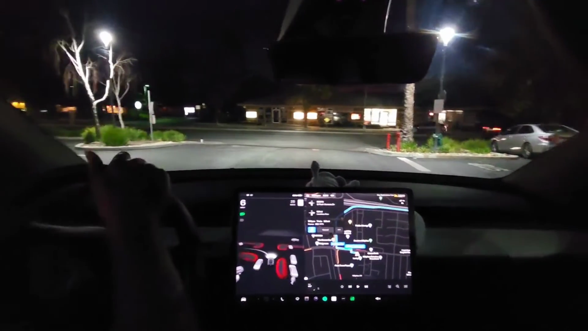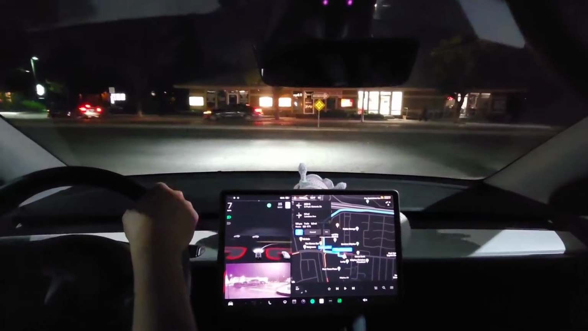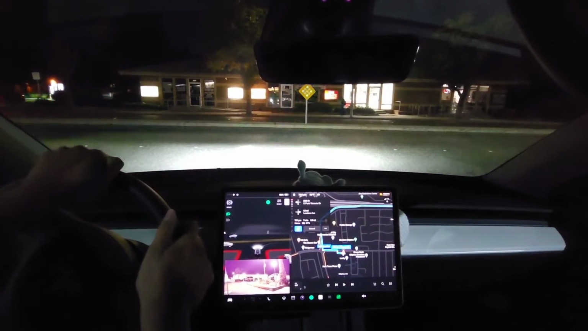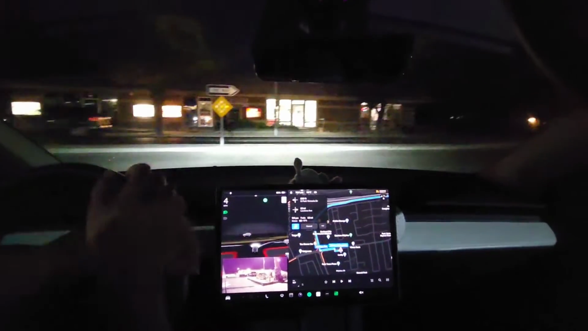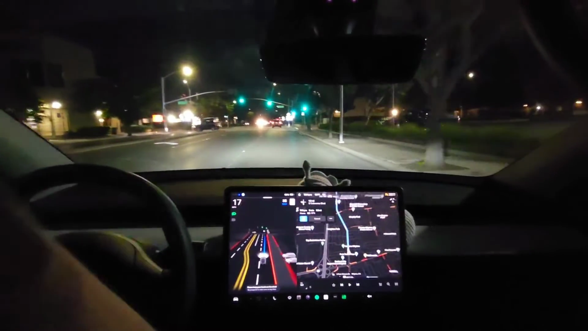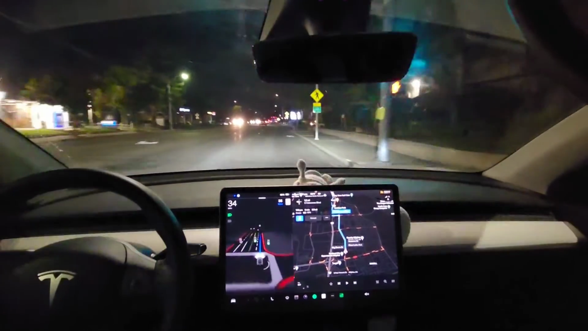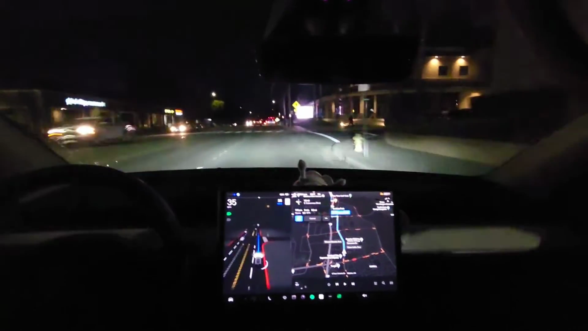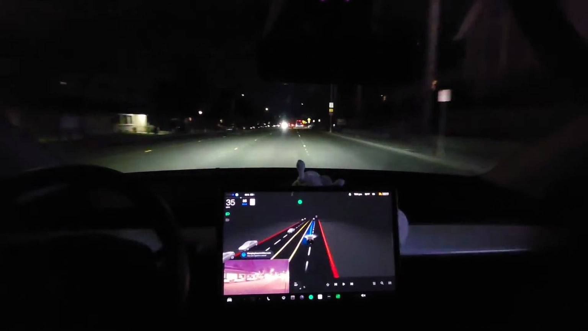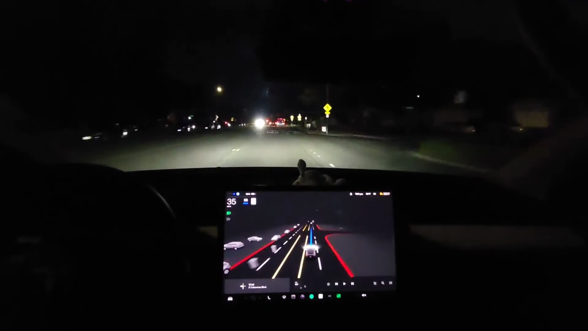Alright. I don't know why it wants to go the freeway way. I'm going to turn right because we can't even turn left anyways. Alright, and then we'll let the car drive itself. There we go. So far so good. Let me actually open this to full view. There you go. Then you can see what the car sees instead of looking at the map.